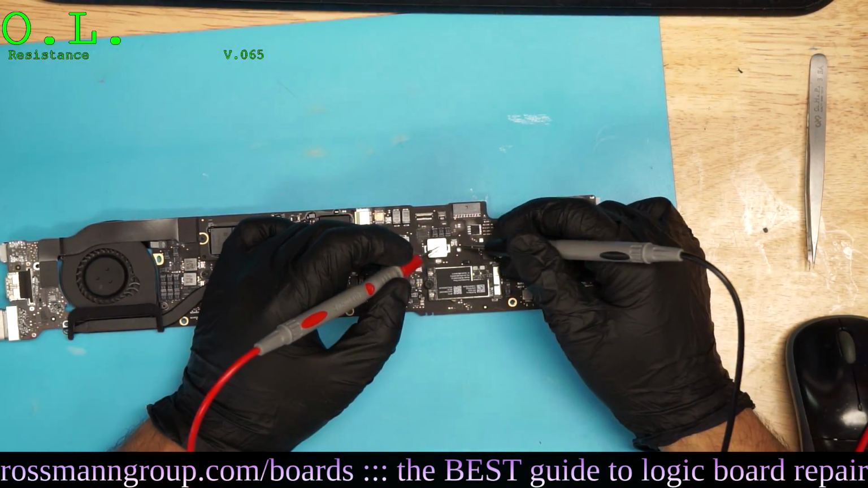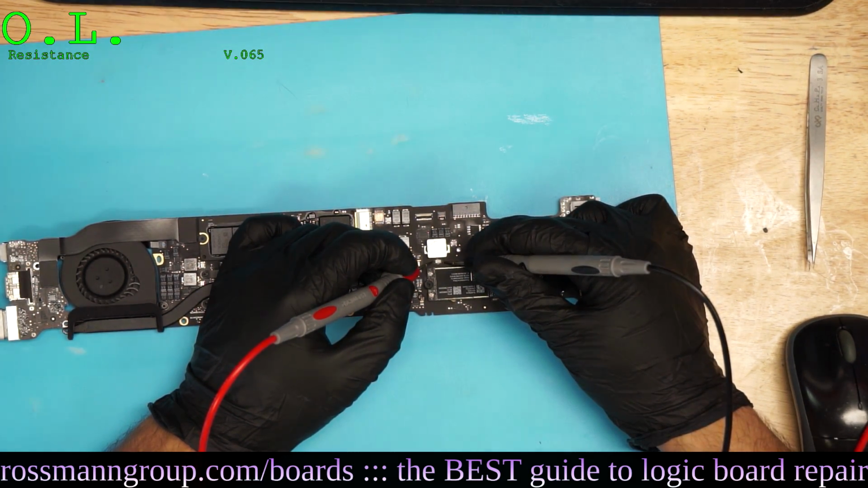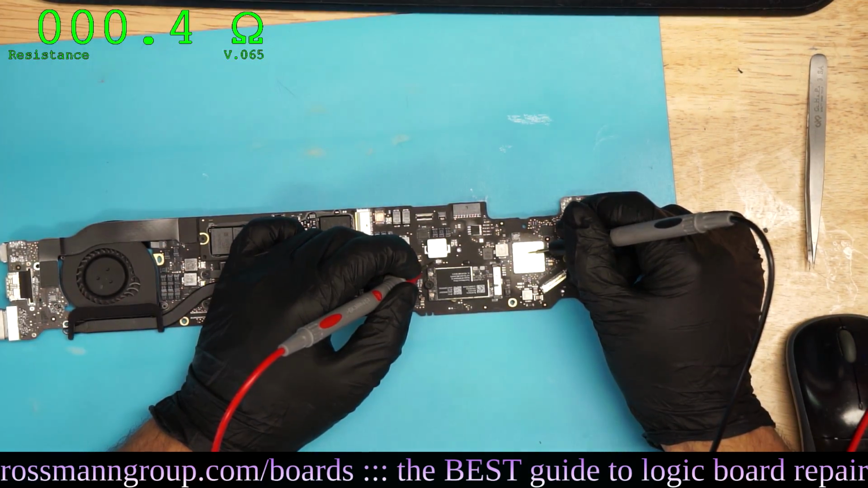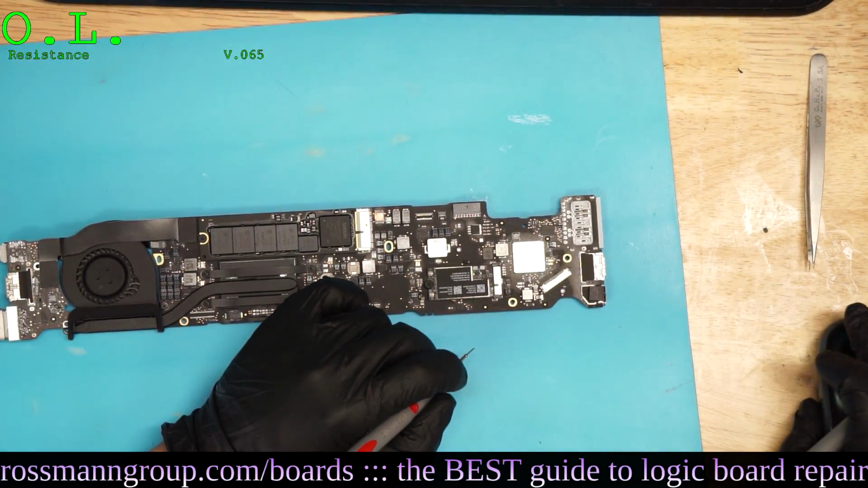Missing PM Sleep S4L. Our fuse is indeed blown. Now let's see if there's a short to ground on the other side of the fuse. And there is. Okay, so our PP bus is shorted to ground.